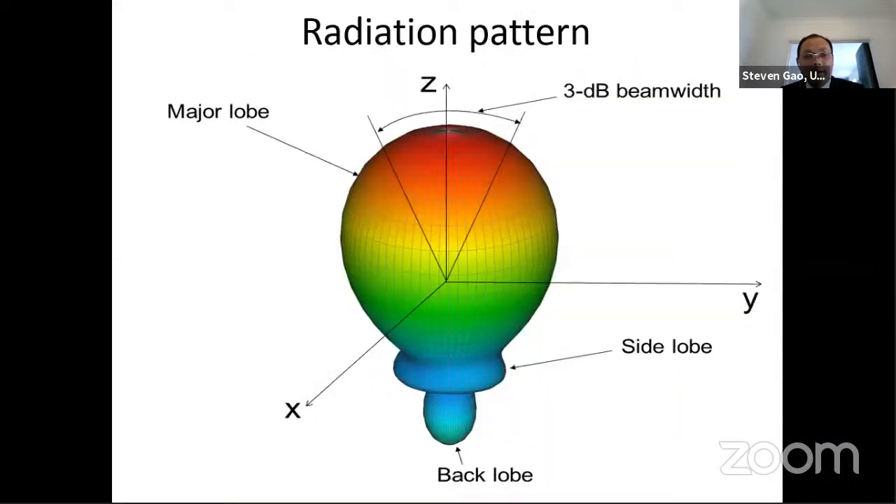Radiation pattern is a key parameter for antennas. If you talk about antennas, you must know what radiation pattern the antenna produces. This is a typical radiation pattern of an antenna. You can see it has a main lobe. The main lobe is the radiation towards the direction we want. Basically, most of the energy is concentrated in this direction.